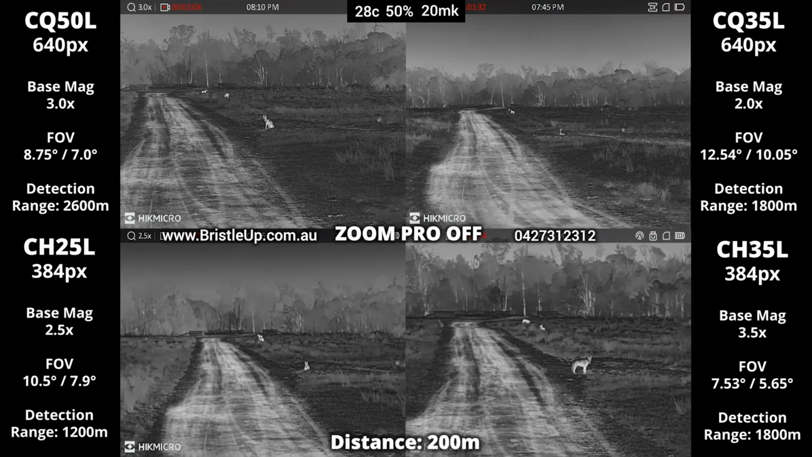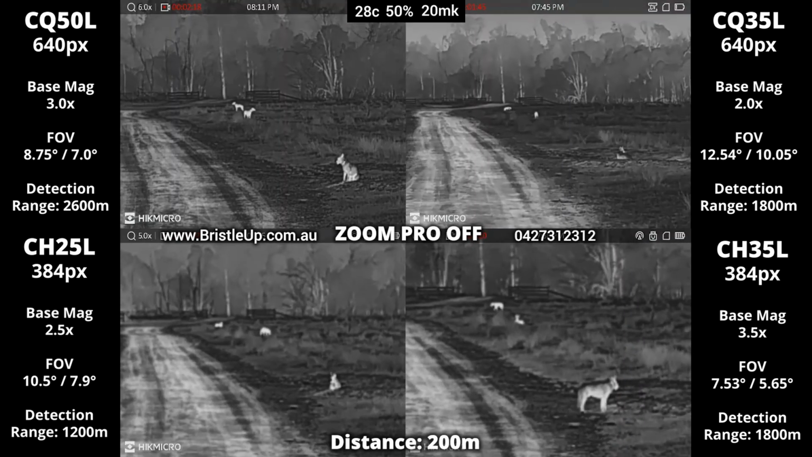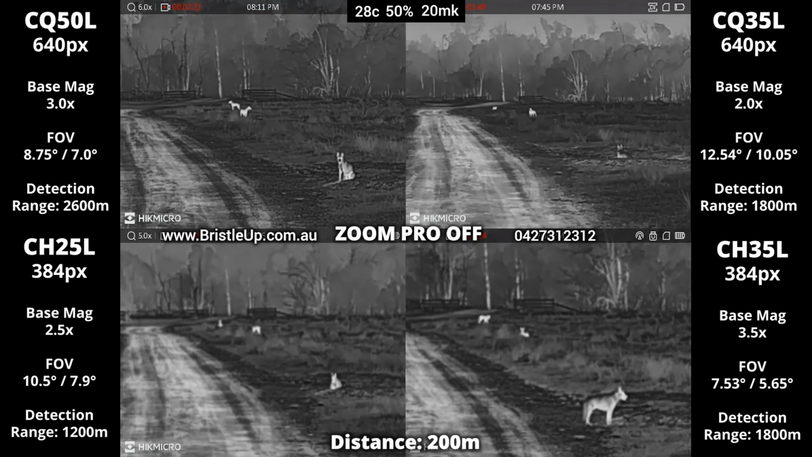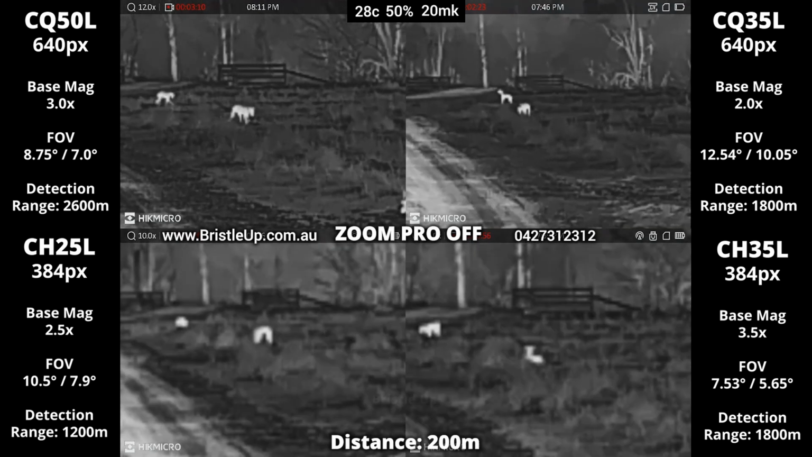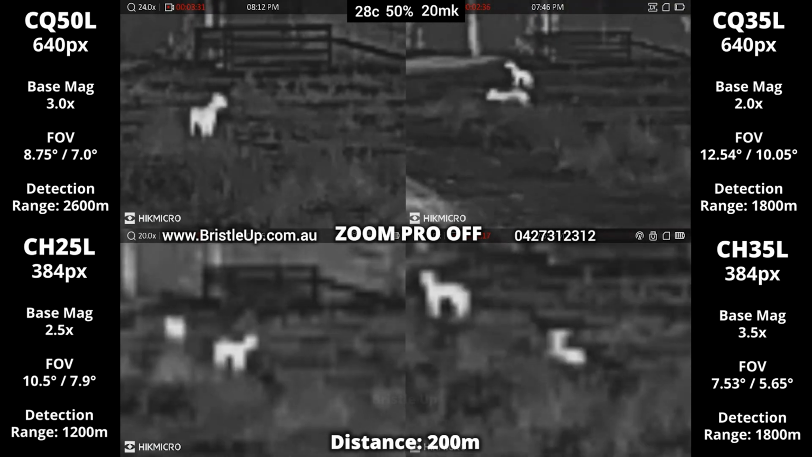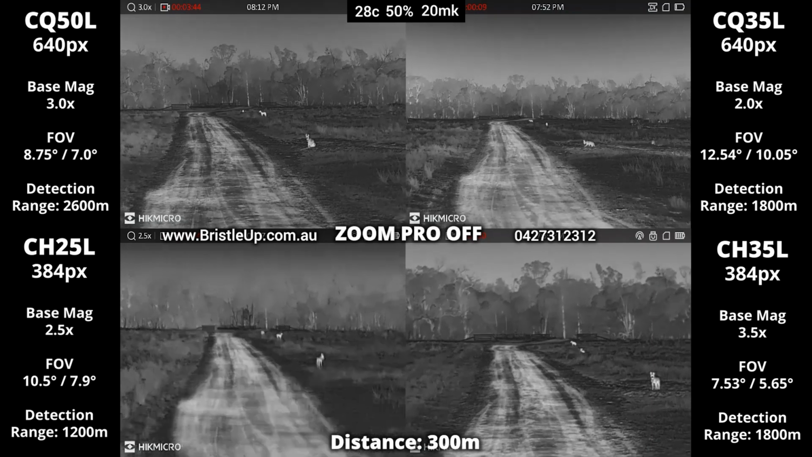Now, these models can still be remote mounted and work just fine, but will be more frustrating to use, especially in country with a lot of timber and obstacles close to you. So for most people, the CH25L and CQ35L make the most sense for remote mounting and even use by hand, allowing for quicker and easier scanning.